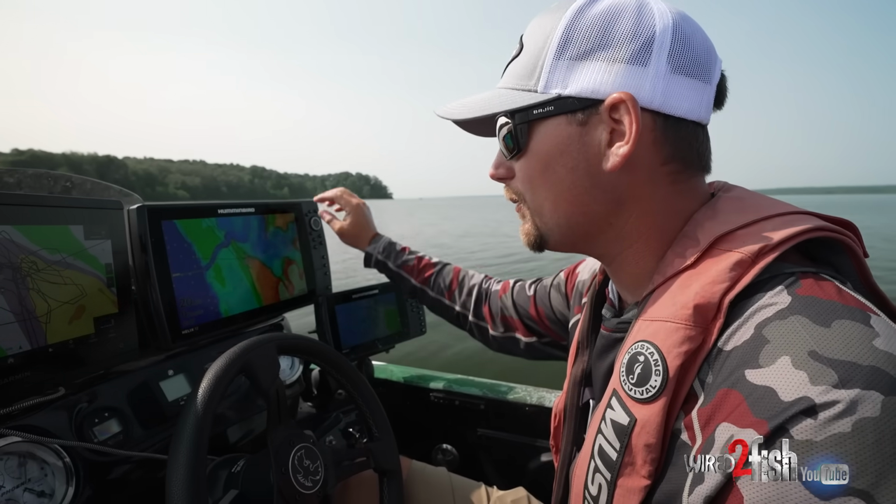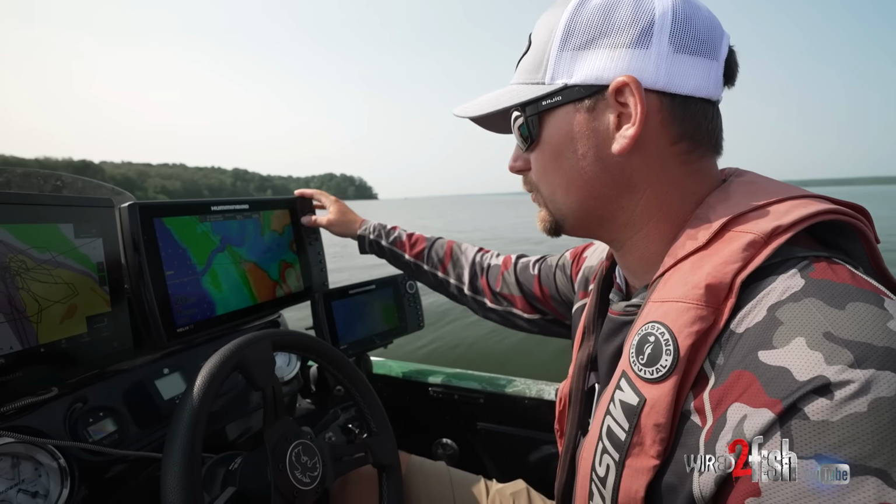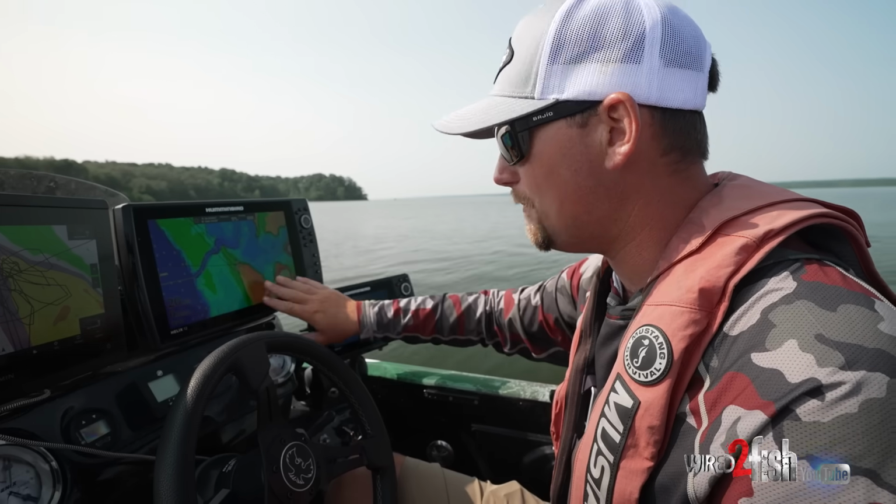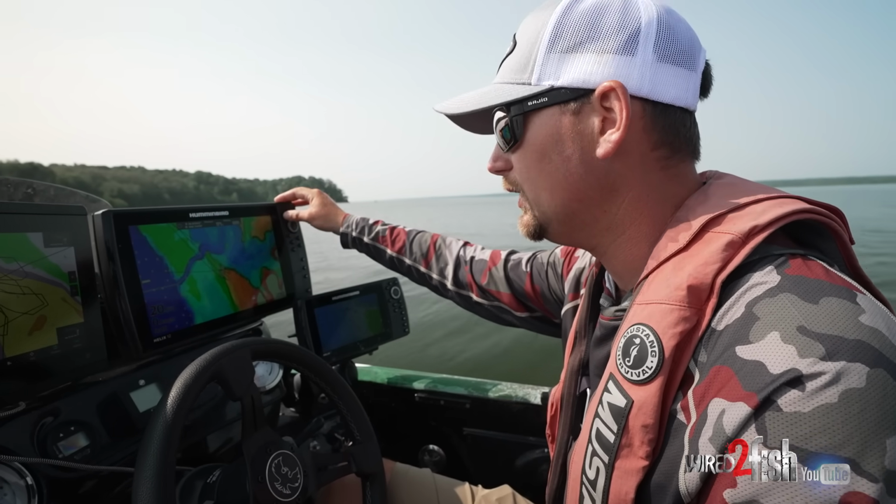So if you'll take a look at our map here, this is Lake Master Mapping, and what you'll notice is we're at the mouth of a bay. We've got a major bar that runs almost the entirety out to the creek channel.